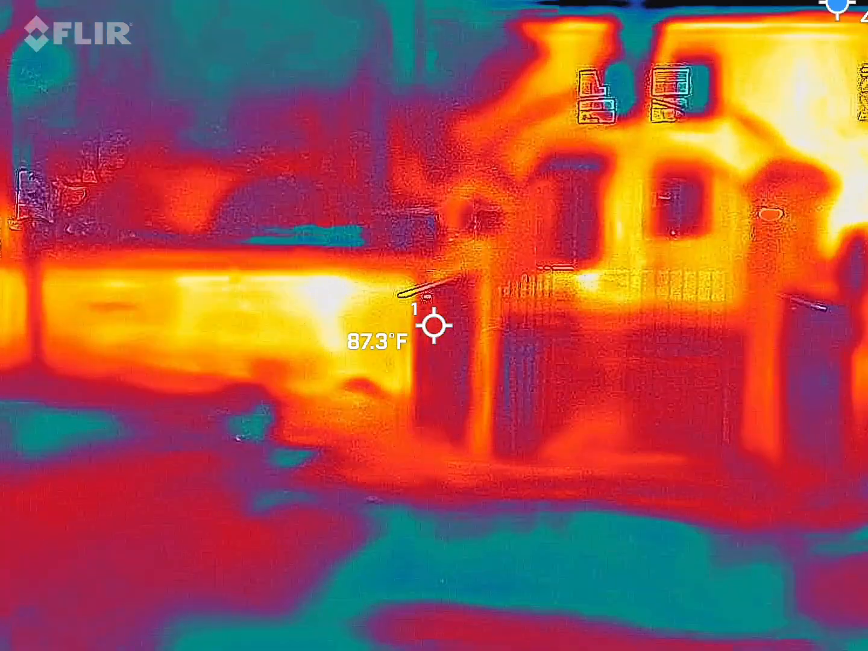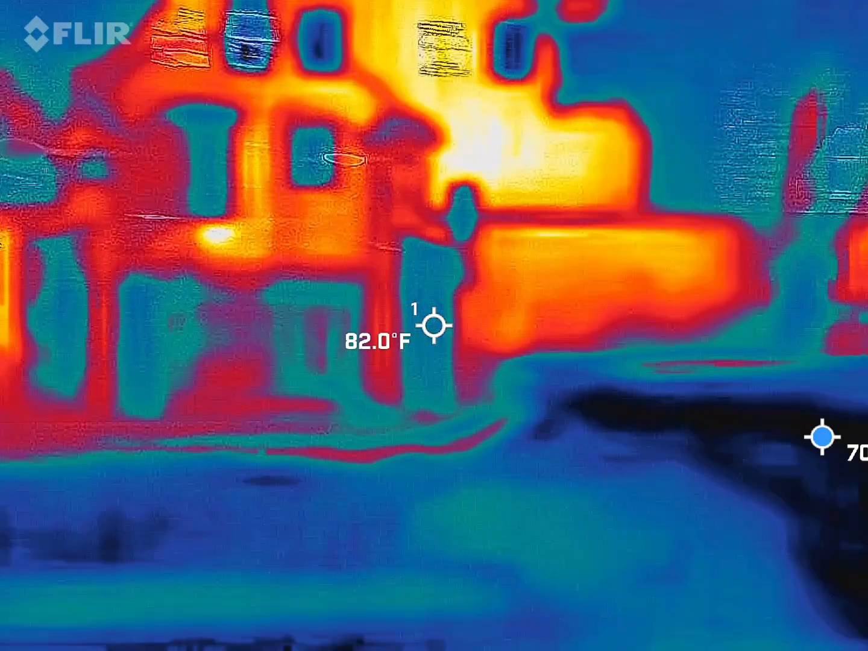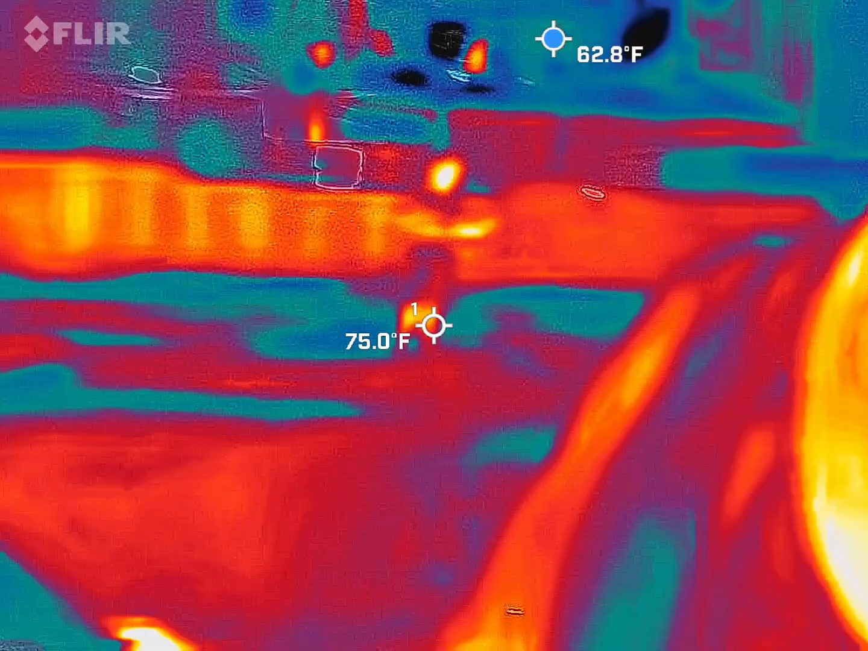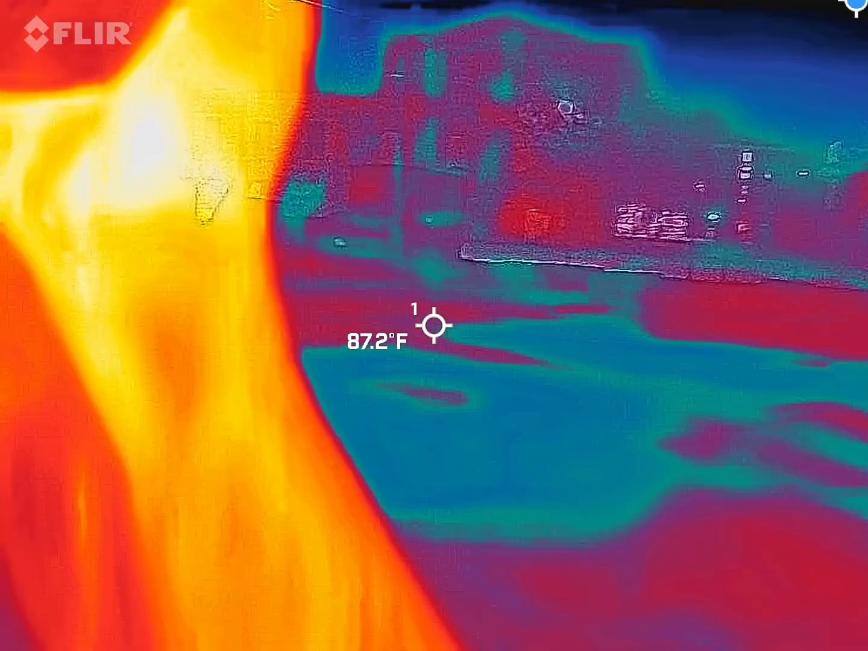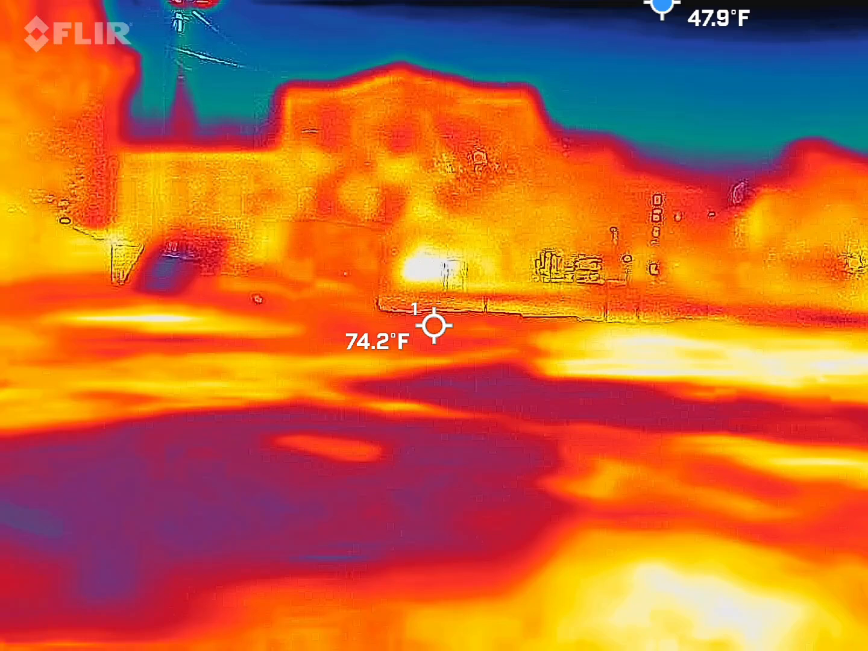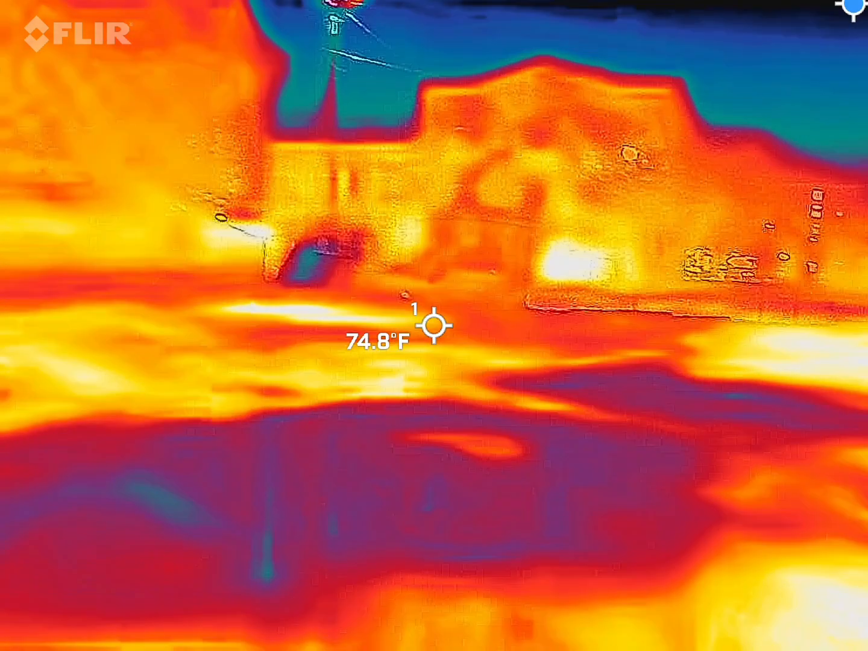What year did the house burn down? I was going to say yeah. 40? 47? I heard something 7. 47. How many people were in the house when it went down?